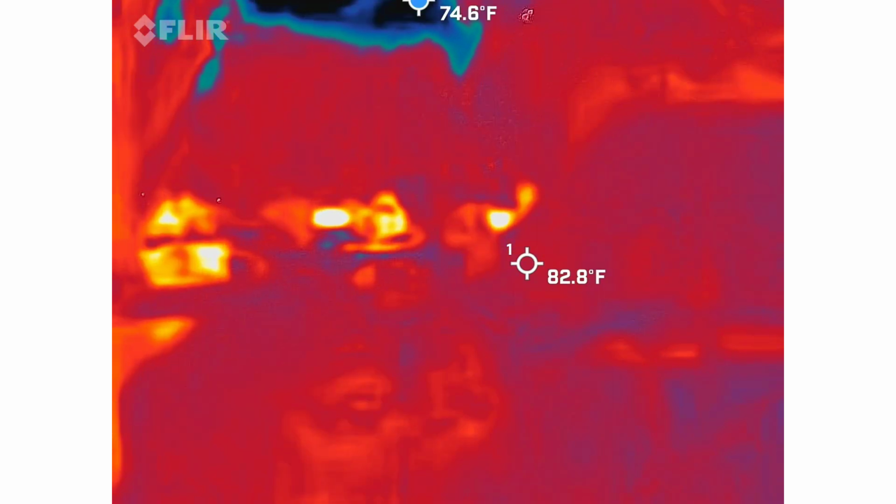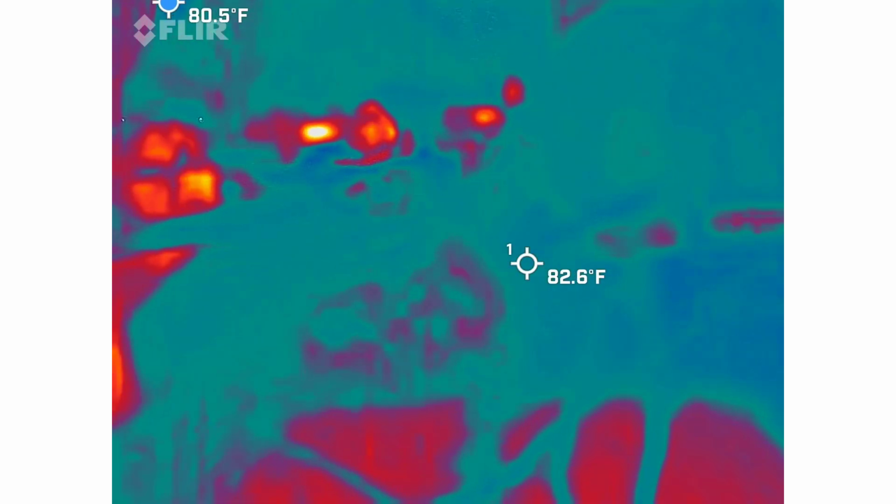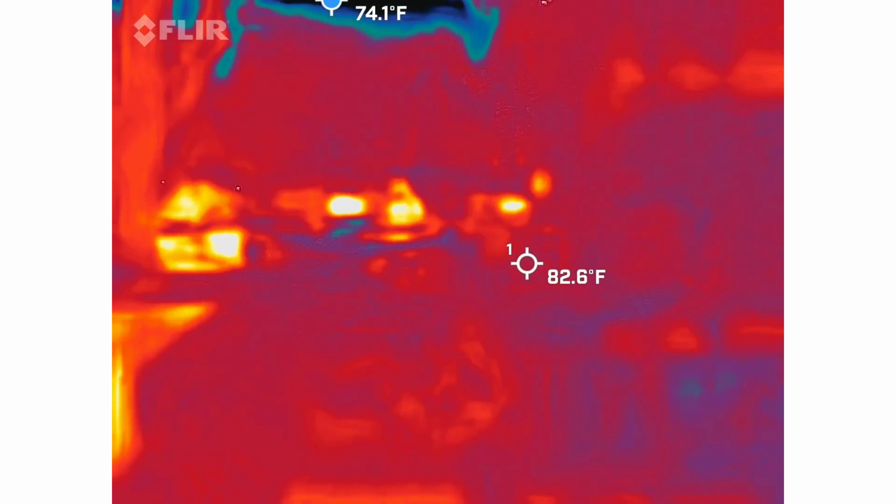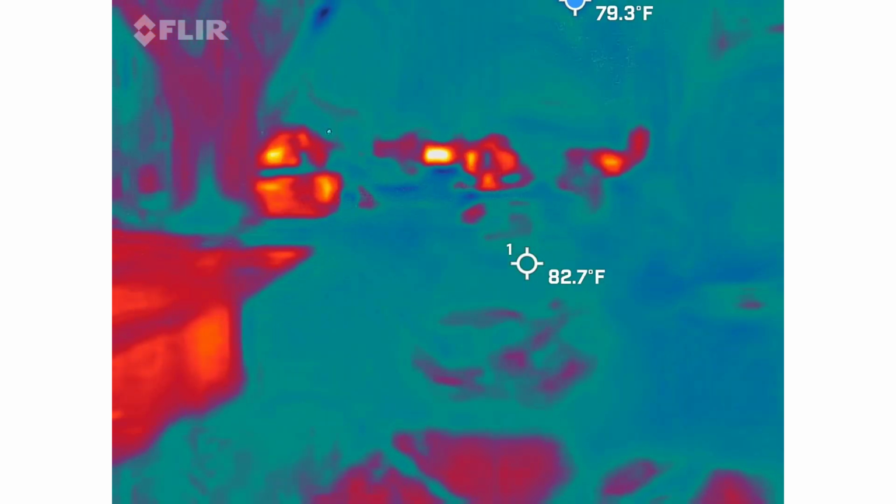That's so nice. Is that your phone? Look how it changes that quick.